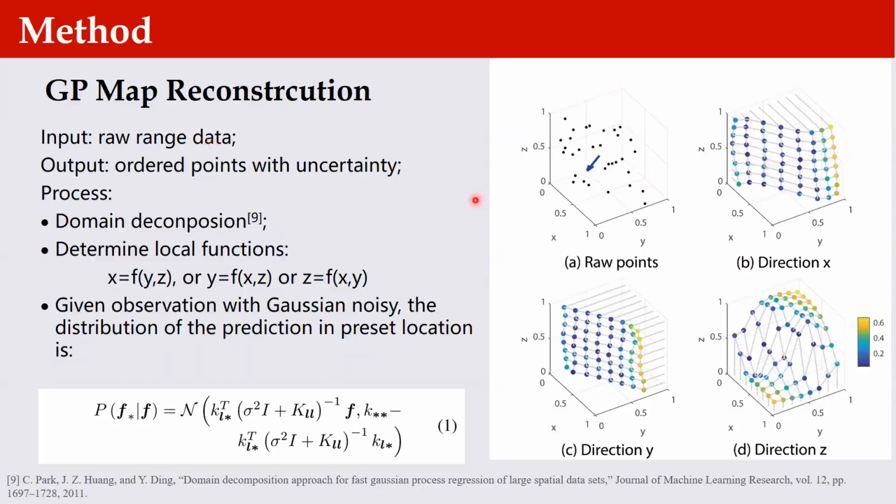To establish different functional relationships locally and accelerate the reconstruction process, we divide the whole domain into separate voxels. Then we determine the function relationship in each voxel as x equals f(y, z), or y equals f(x, z), or z equals f(x, y),